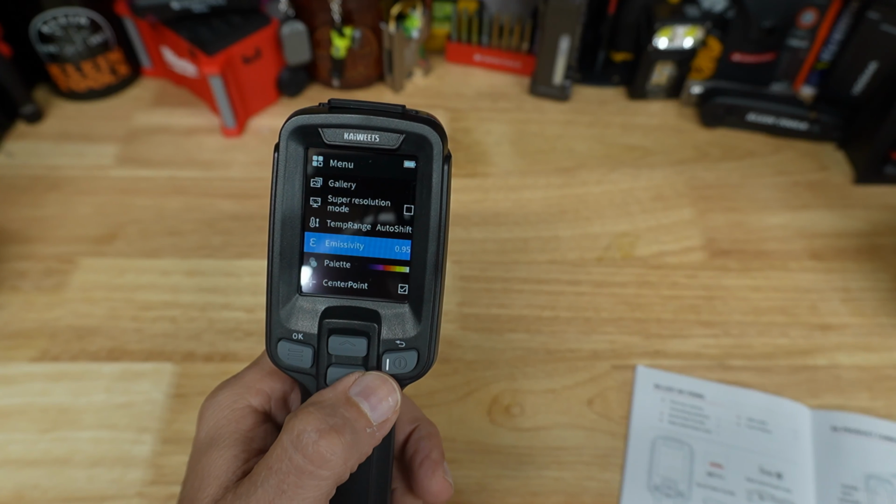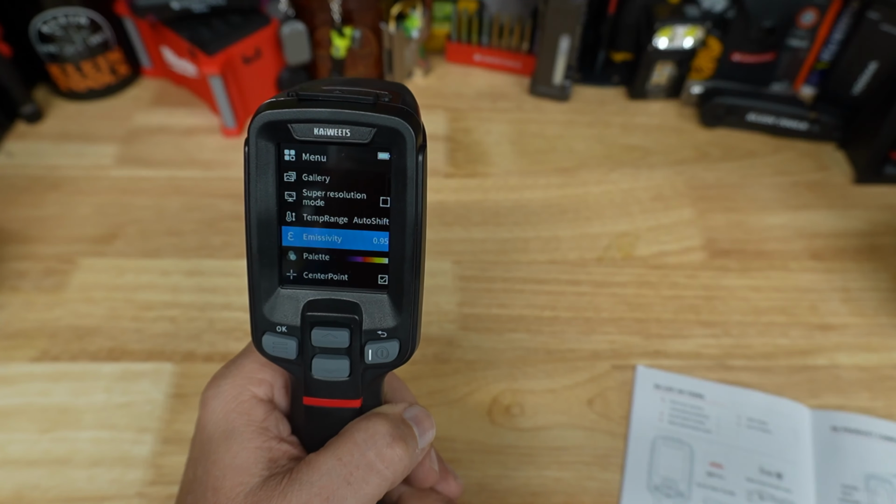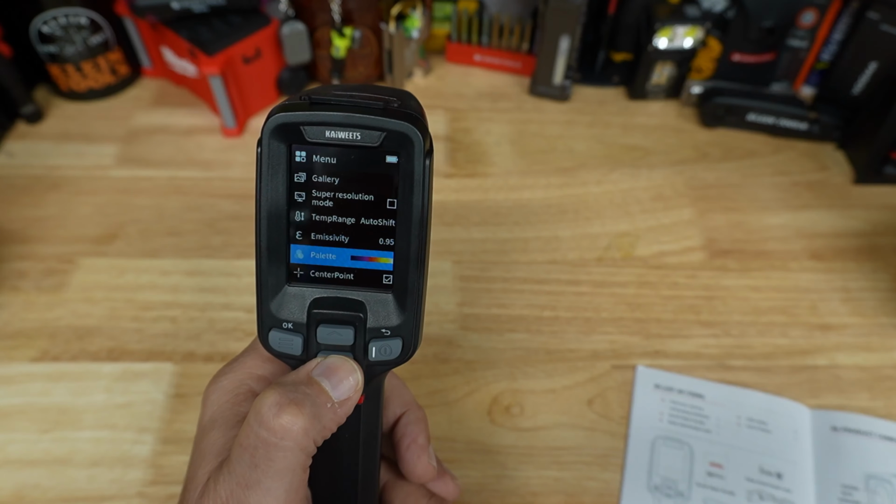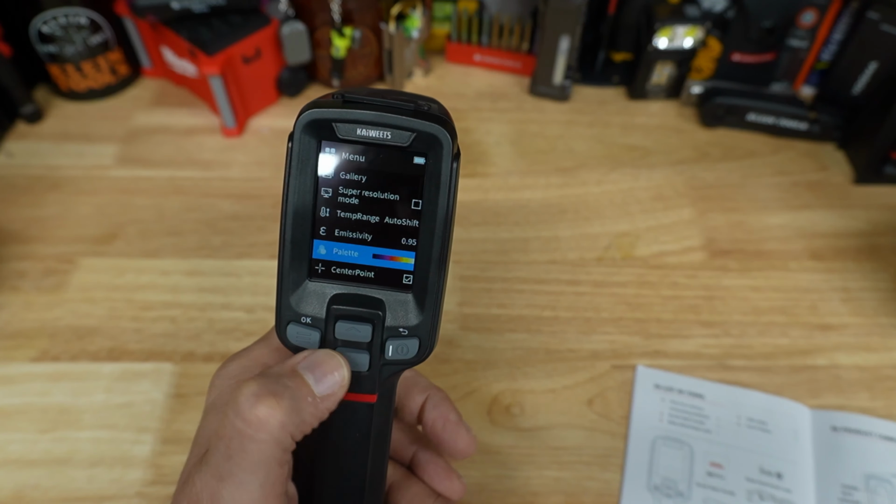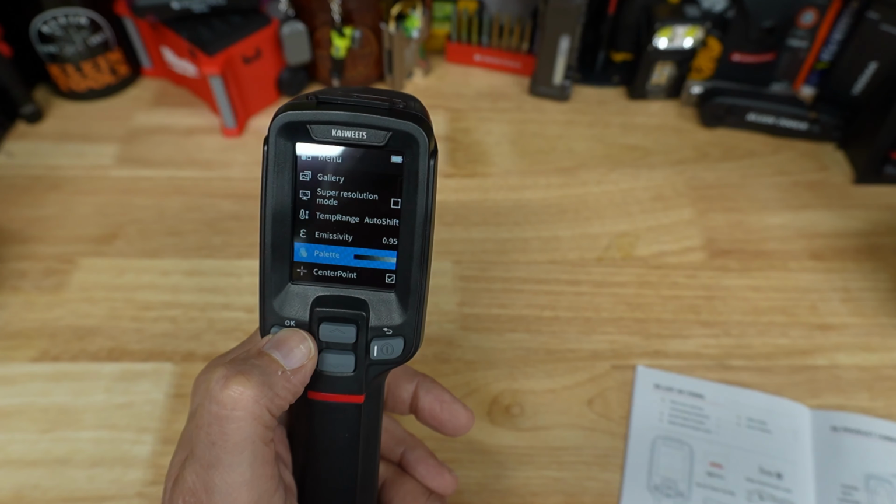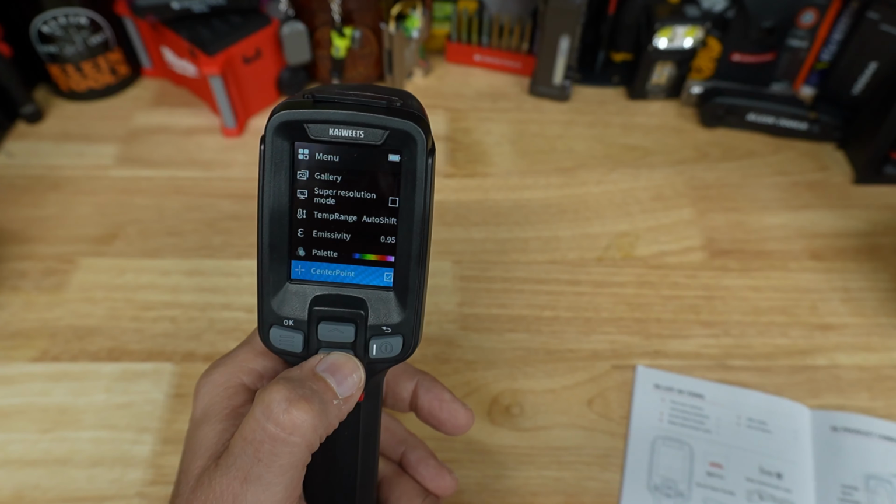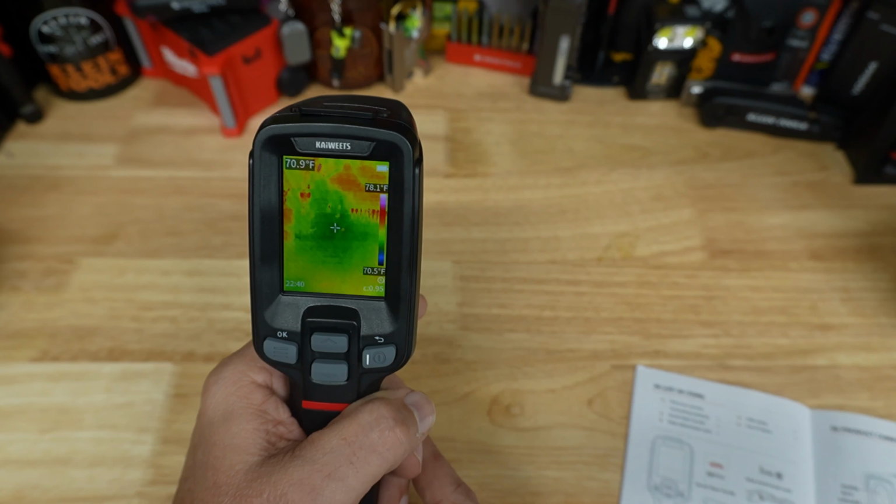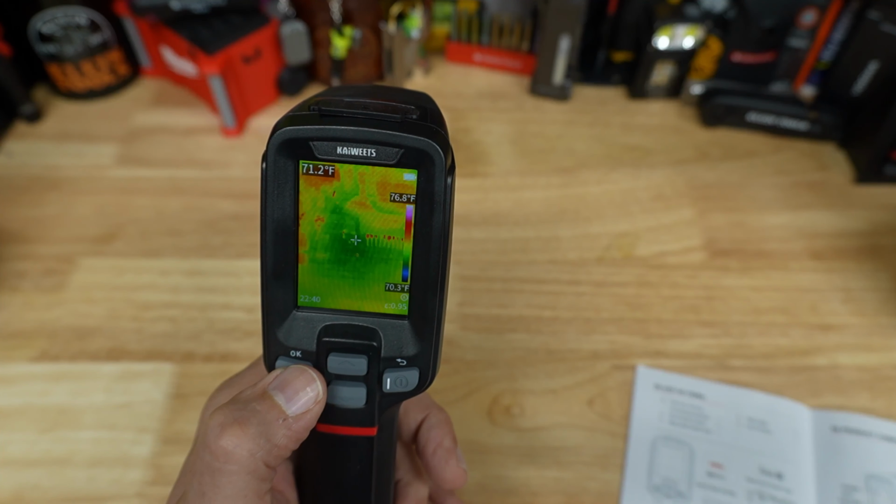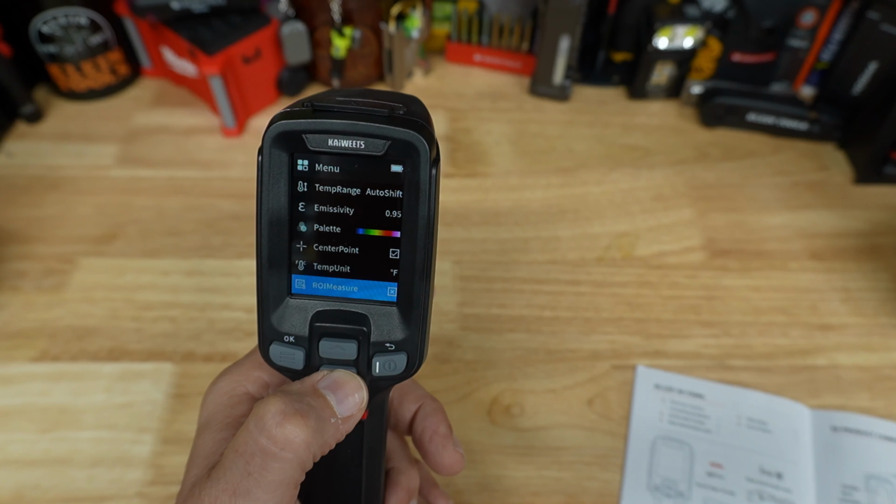This is your emissivity. With different types of materials, there are different thermal signatures, so you can change that. I just left it on the default. This is your palette right here. If you want to look at that, you see how that changes to gray and black. Now center point, I've got checked here. Let's look at it. You can see that X in the middle there. That's your center point, or you can move it around. Let's go back. Temperature units, I've got it on Fahrenheit now.